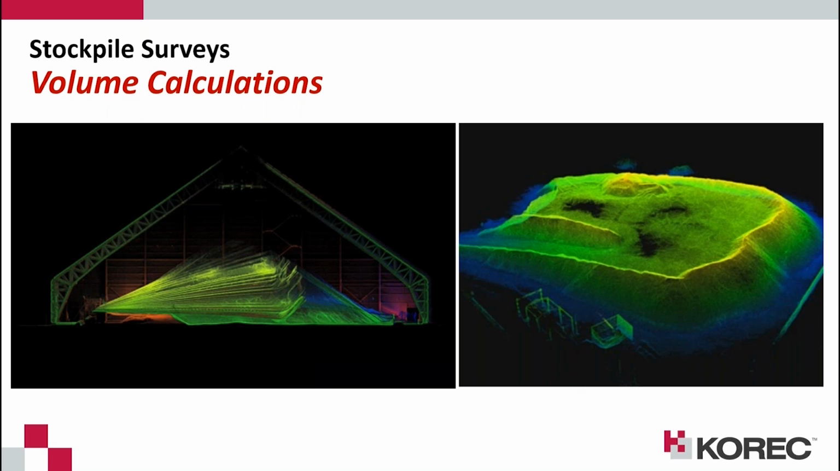So with the Horizon and the REVO, we can just walk around the bottom of the stockpile, scan it, and then take that back into the software and get a quick volume calculation as well.